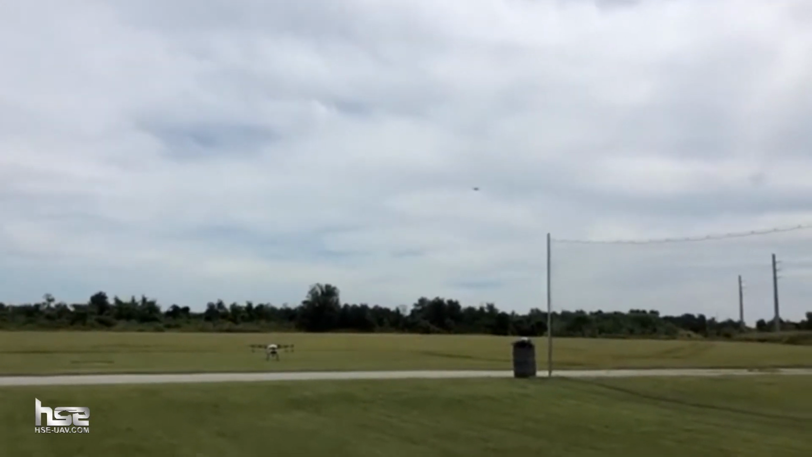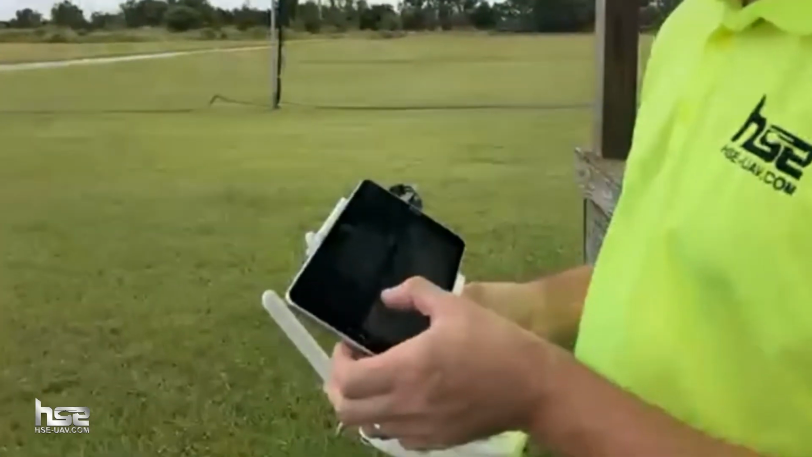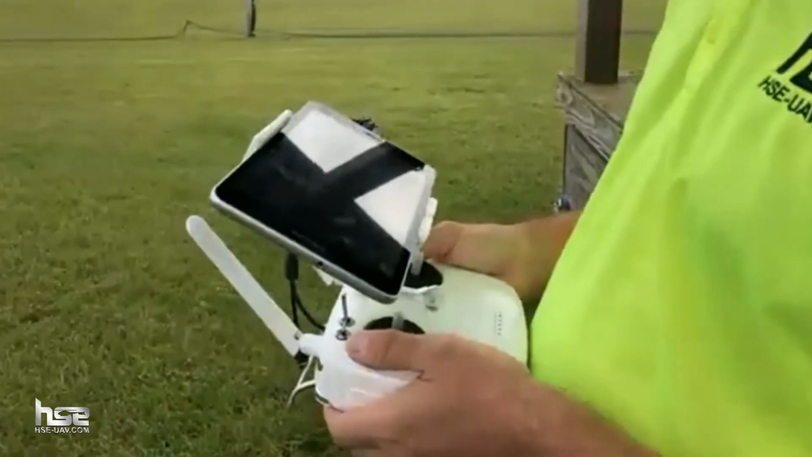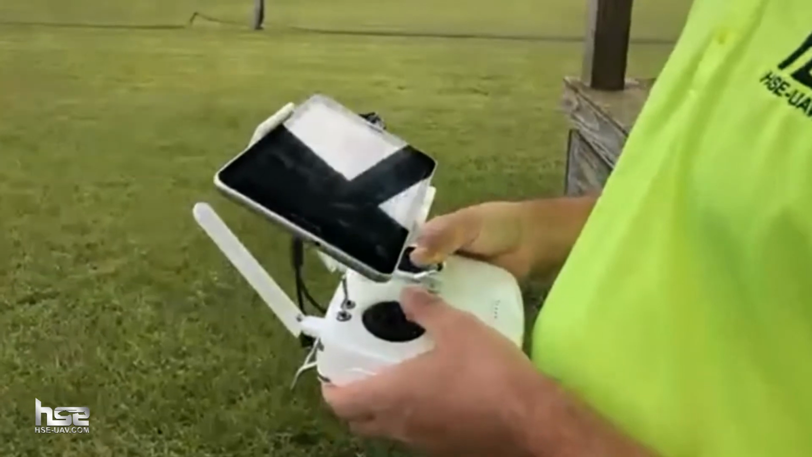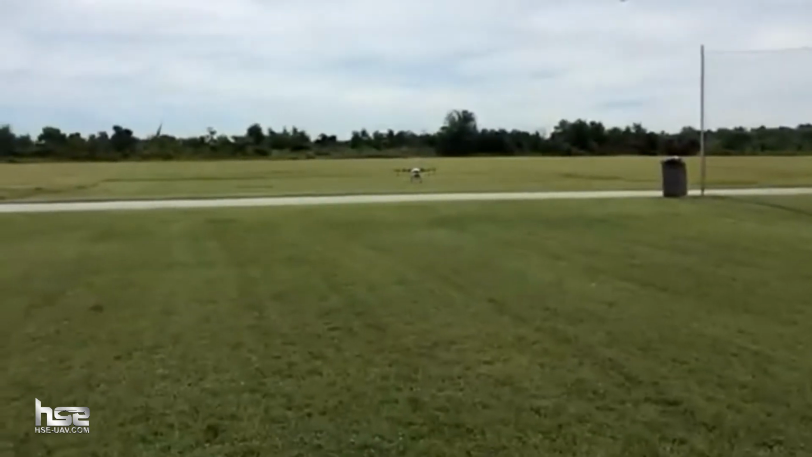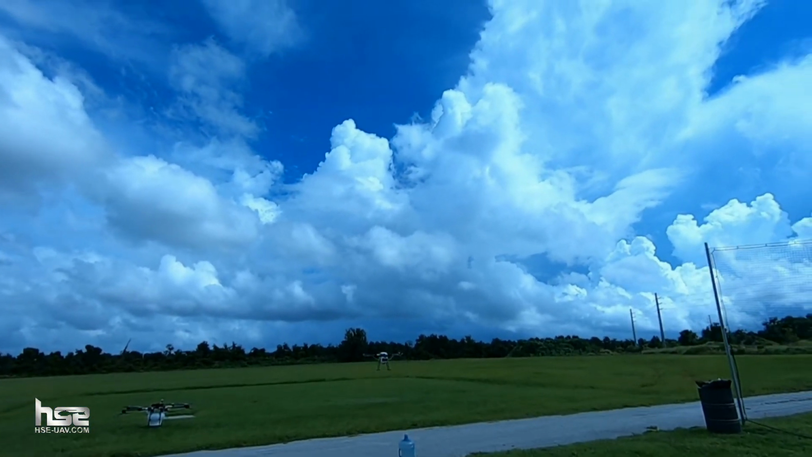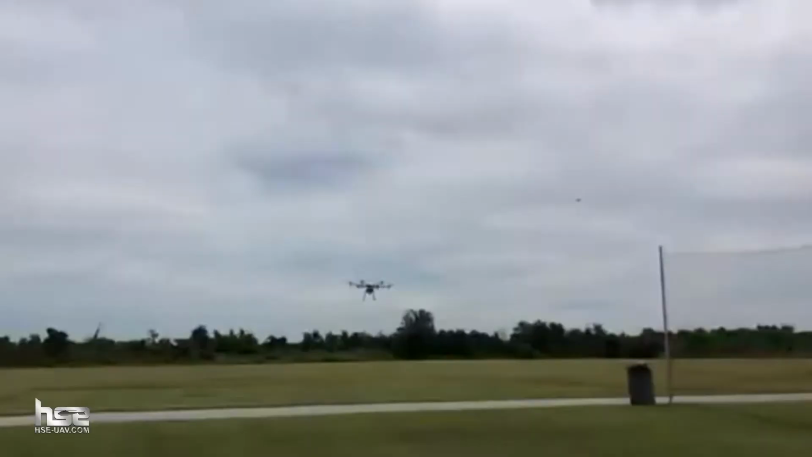All right, let's see here. We're gonna unlock the spraying drone. This particular one actually has a password, so I have to enter a password. Okay. We're gonna unlock it. We're gonna see the rotor start turning. We're gonna hit the start button. The drone's gonna take off, and it's going to begin its flight plan automatically.